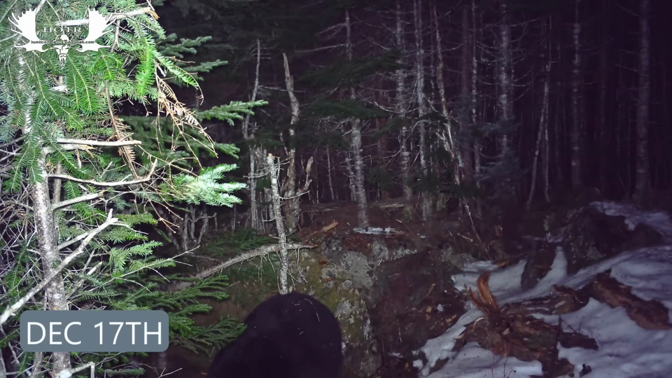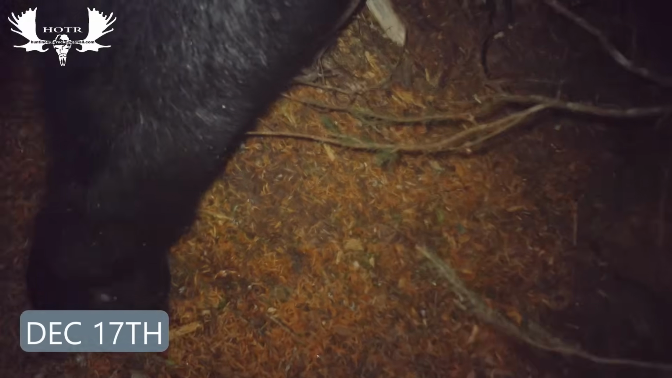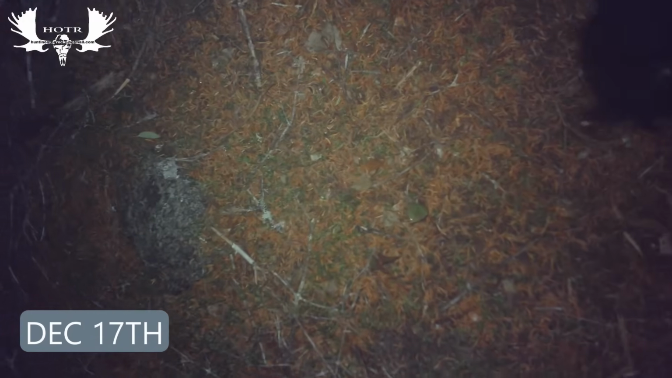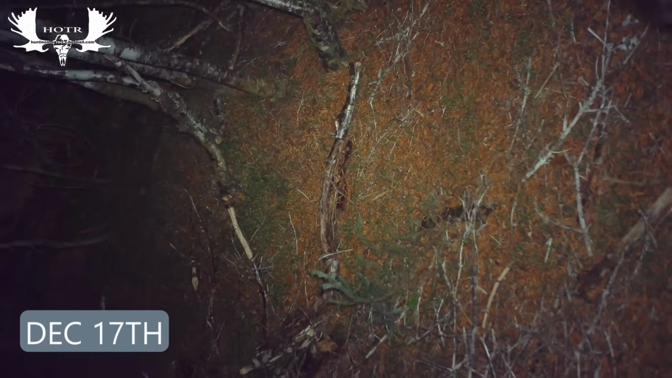So he obviously got close enough, and he decided to reach up and bite it or twist it sideways, which you'll see here in a minute. He seemed to be happy with that and just left the camera alone.